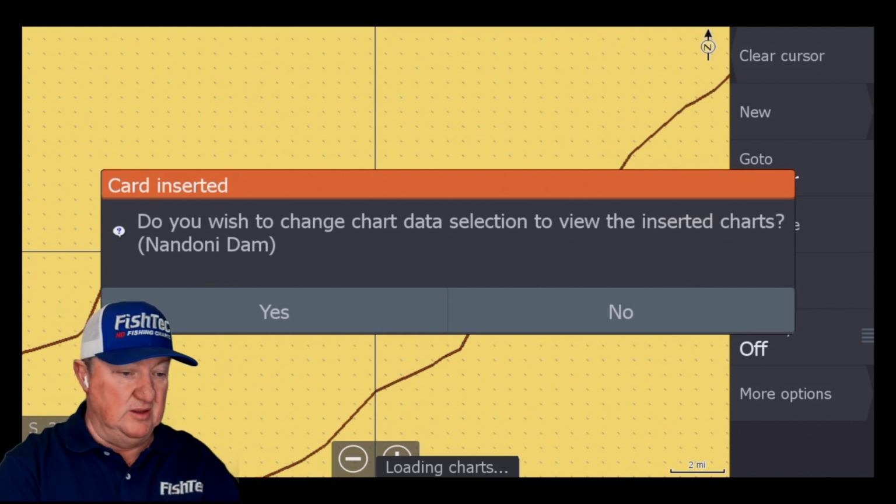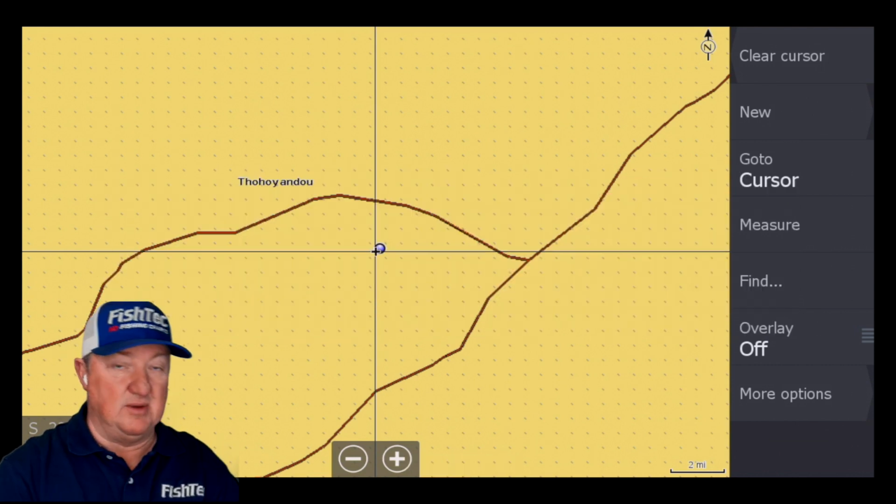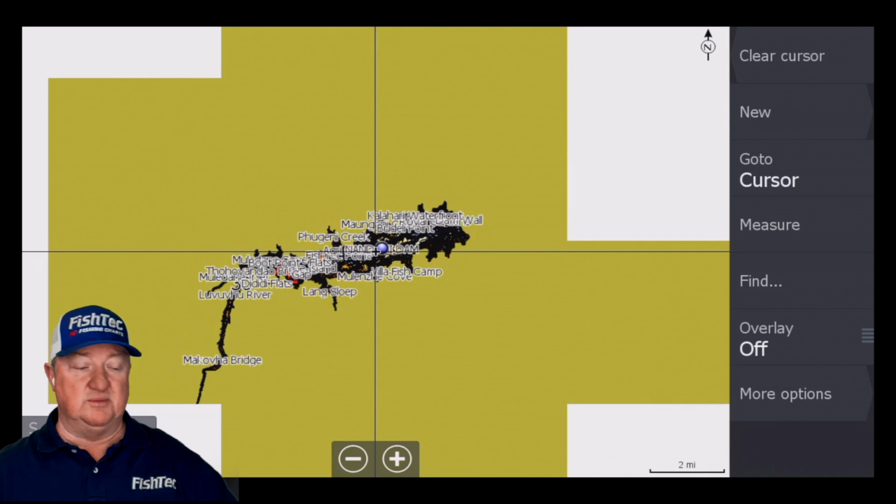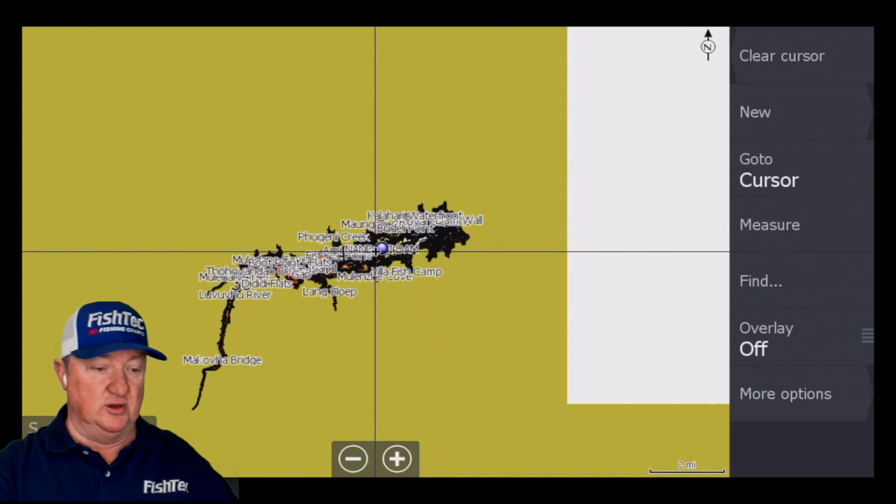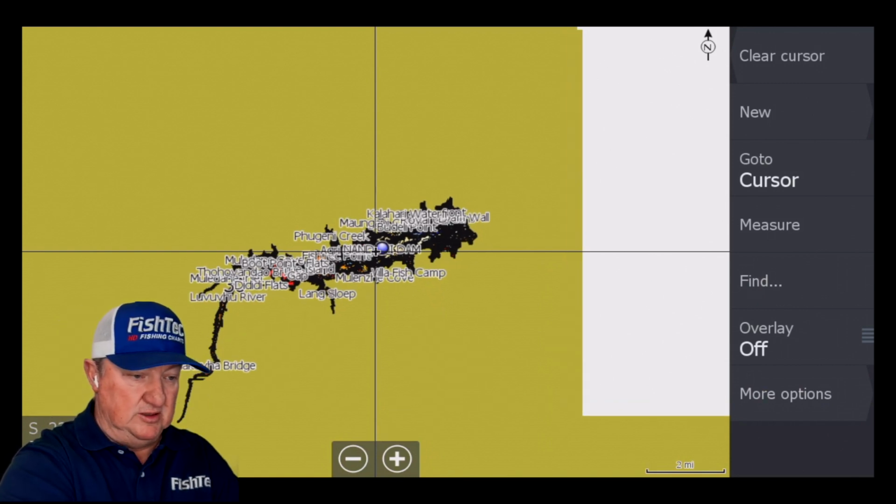Okay, whatever comes up first, choose that. And I'm glad that mine said Nandoni Dam. Yours probably won't. It might say UltraHF, or it might say speed limit, or it might say satellite, or whatever. Okay, whichever one comes up first. There we're on the dam. I'm going to zoom in a little bit.